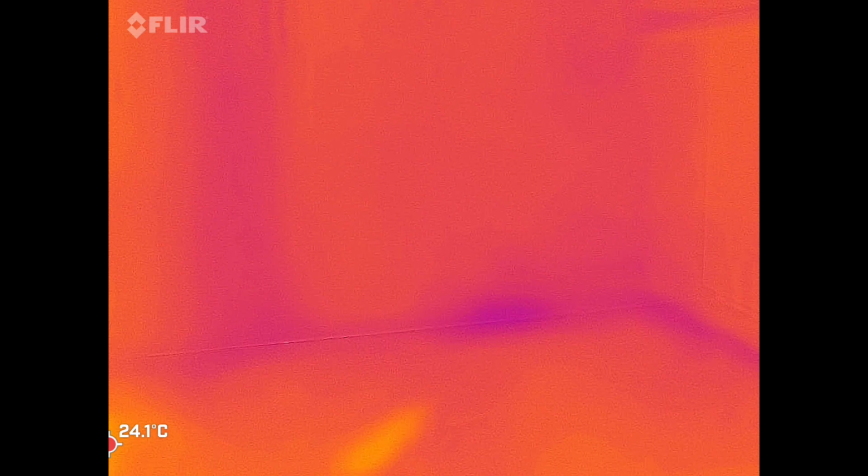Is that concrete wall behind or metal studs? I see metal studs. Can't see behind it because you have insulation. It cannot penetrate through the insulation. Let's see.